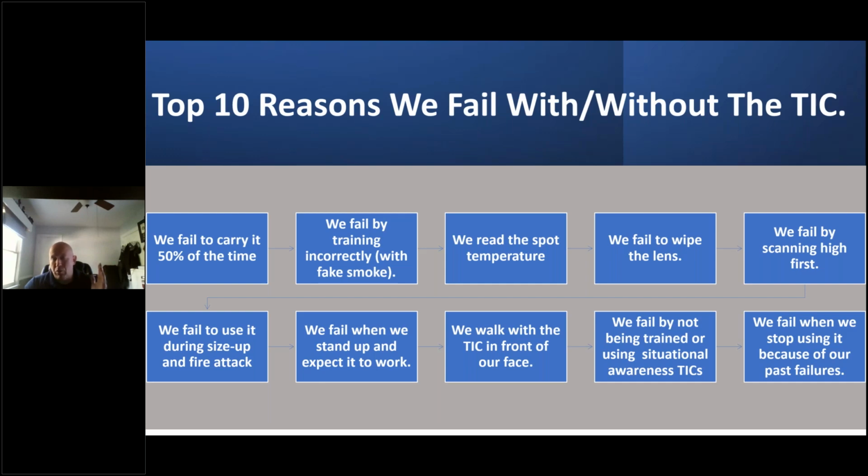If you're not carrying it and you are the company officer, you are the designated adult, you are shirking your responsibilities, bar none. Your job is to help the citizen, help save their property, and watch over your people. And you can't do that in an environment you can't see. You need everything you've got to help people. We're the only organization that I know of that refuses to use a device to help us in zero visibility, while the mining industry, divers, everybody uses anything they can. Special forces use night vision, infrared, anything they can to make their environment better. But us, nah, we're not using that because I don't want to over rely on technology. Let me have your cell phone for 6 weeks and let's see how you feel about that.